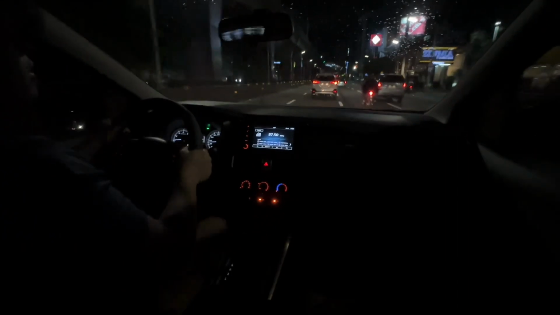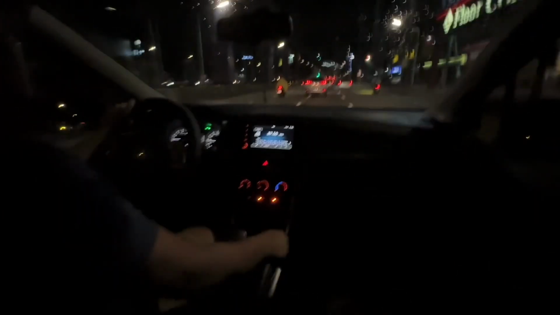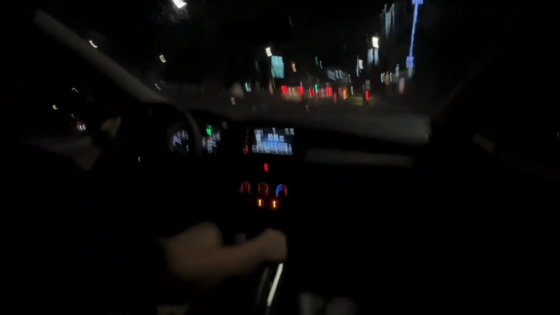As of now, we are averaging 10 kilometers per liter gas consumption. That is combined city driving, mixed highway traffic. So, for me, I would say na medyo above average na matipid siya because my MG5 only had 8.5 kilometers per liter.